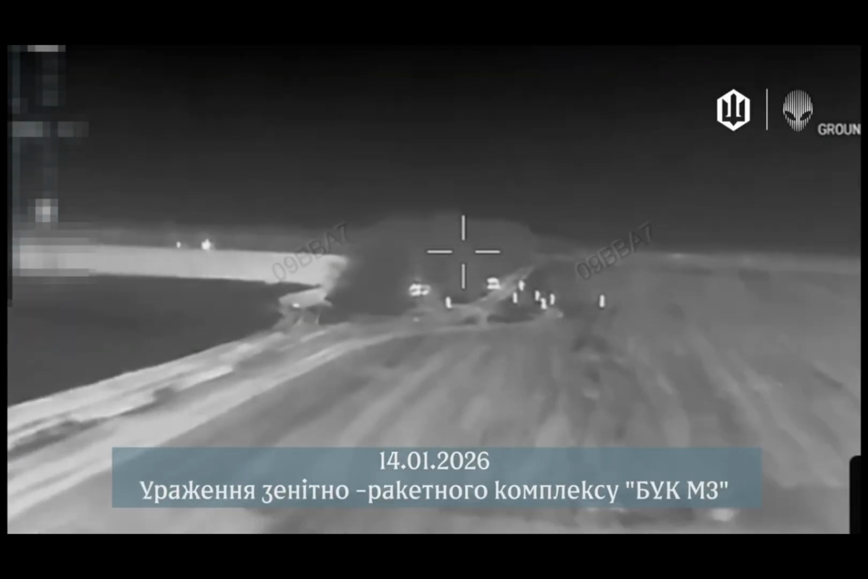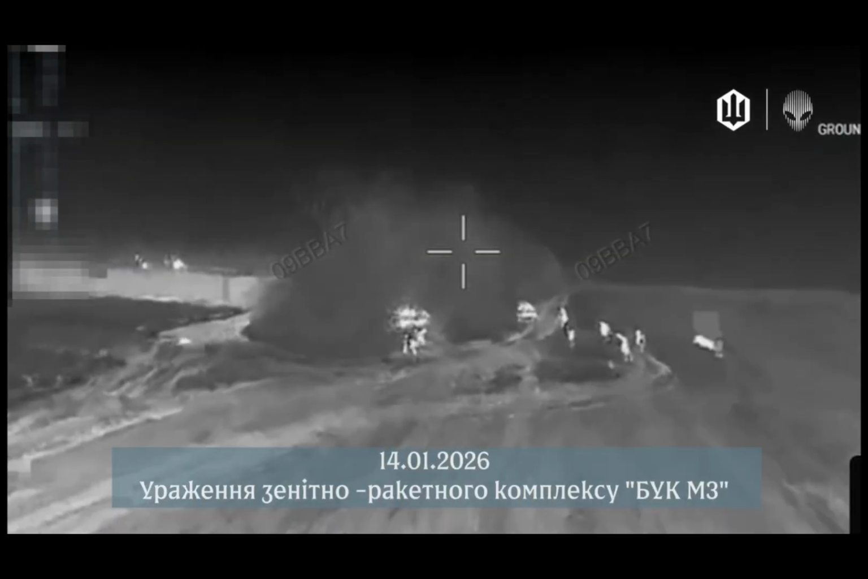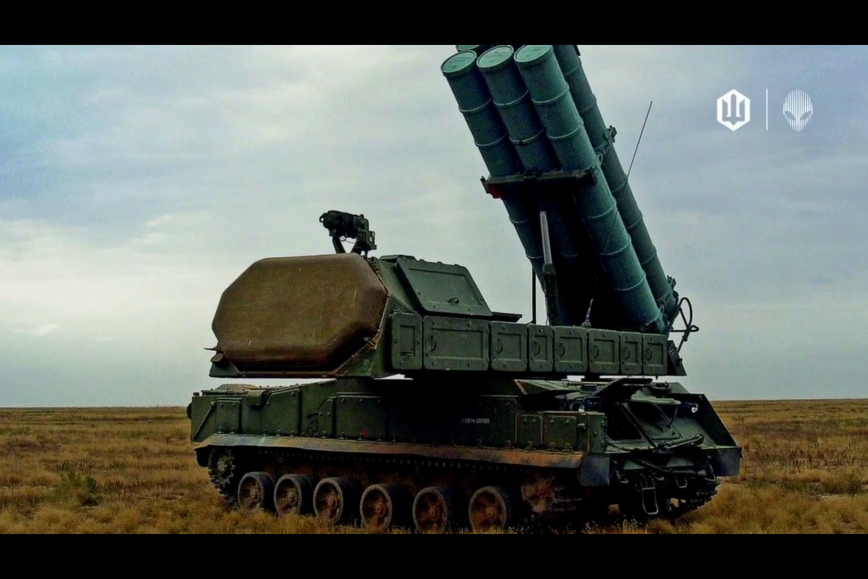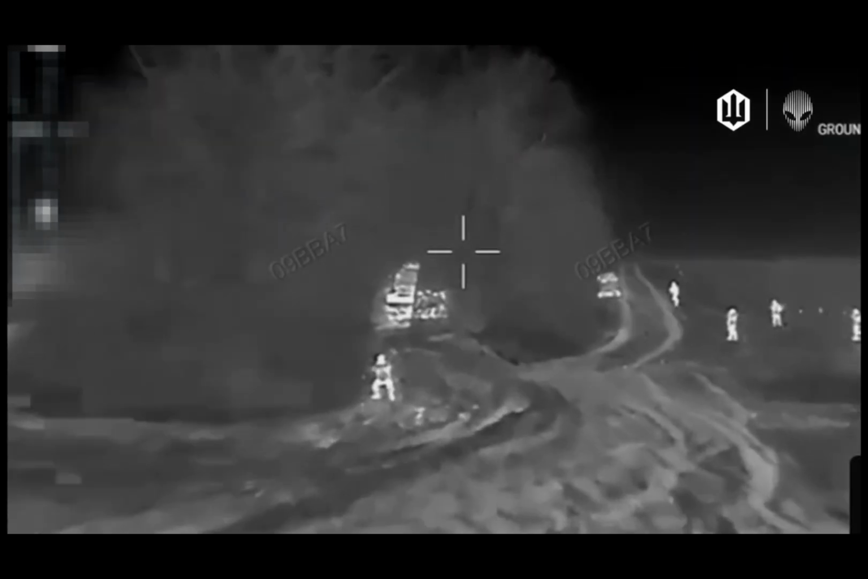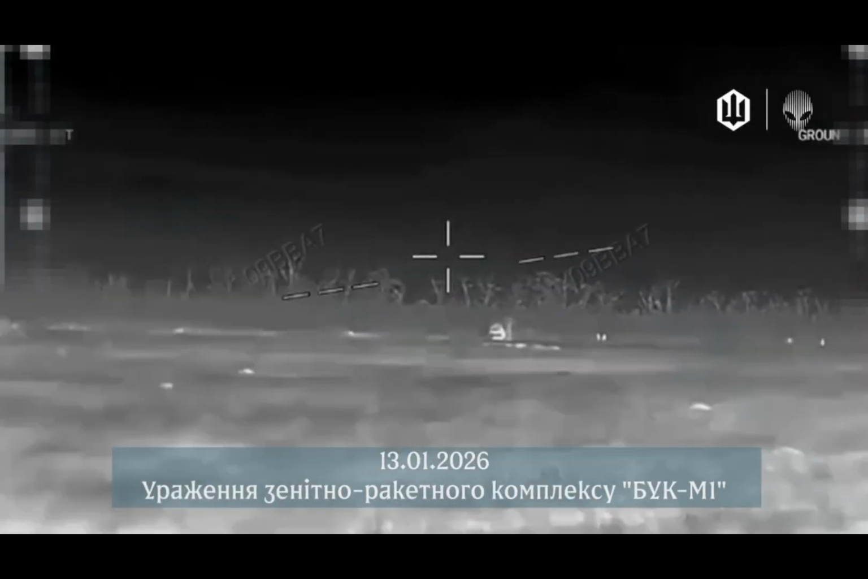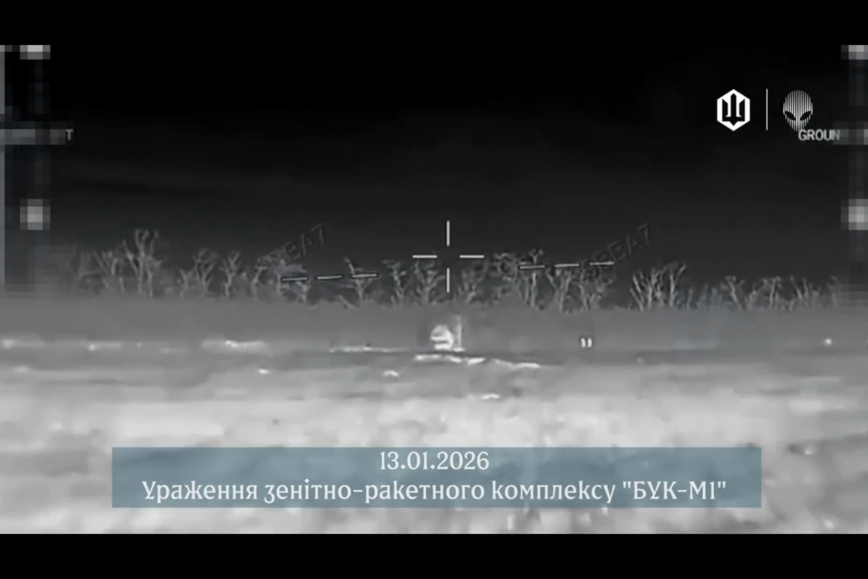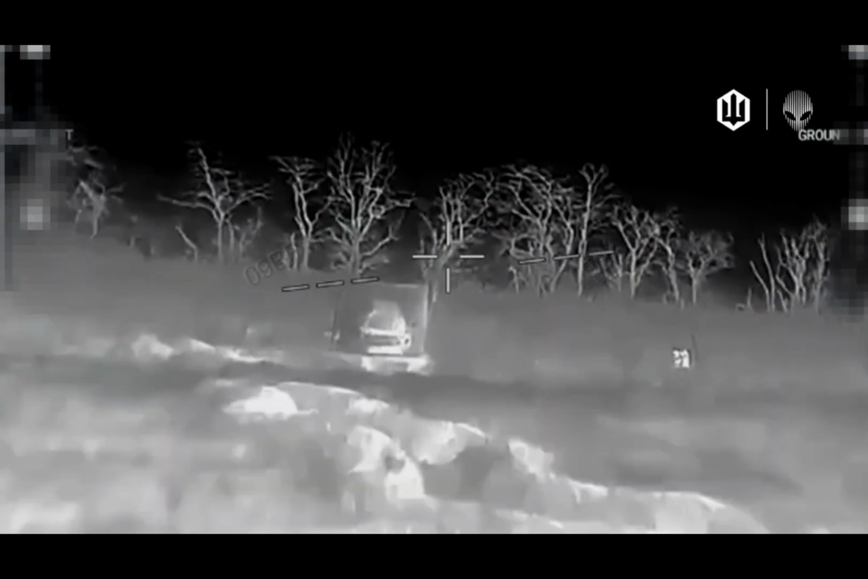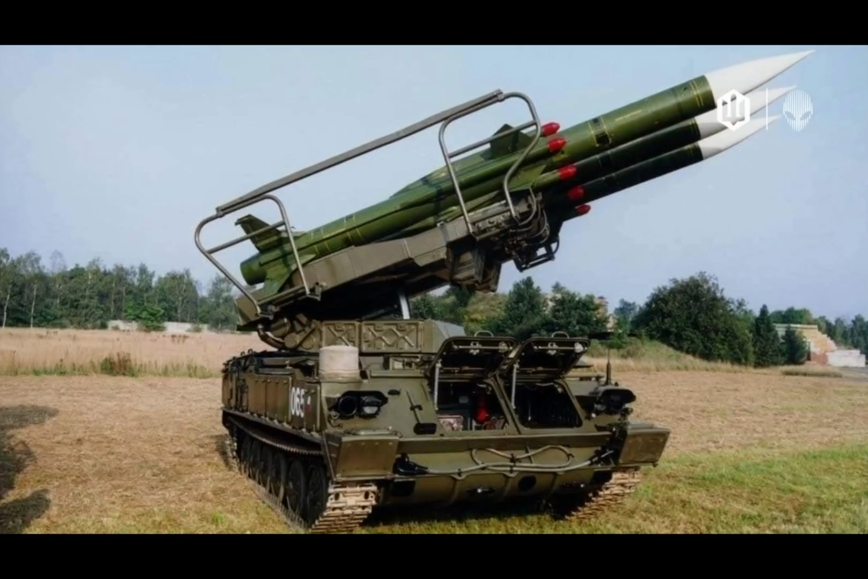And this is another element of Russia's air defense system that has become scrap metal. This particular unit is estimated to cost approximately $30 million, cheaper than the previous one, but it met the same fate. And this old Buk M1 was probably dragged straight out of Vietnam by the Russians amid an acute shortage of equipment. Its estimated value is around $20 million.